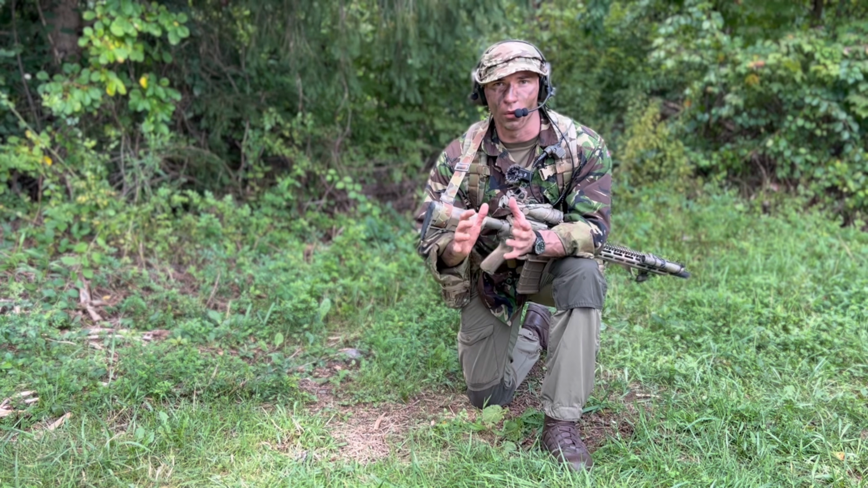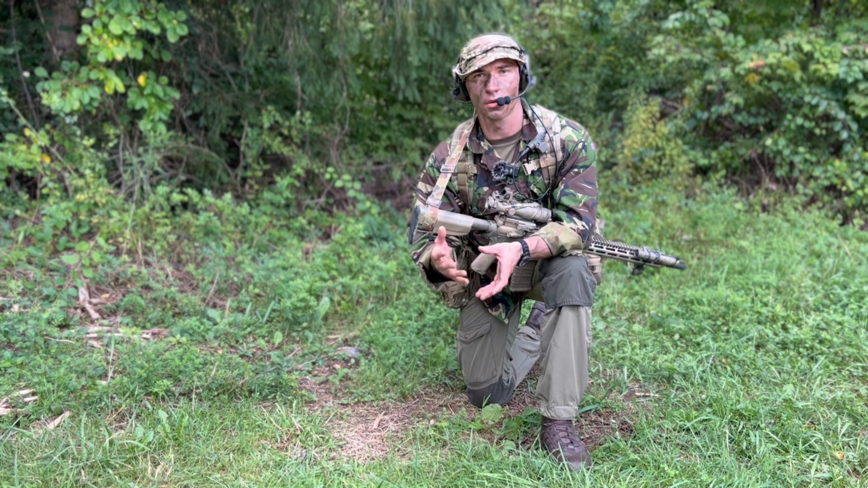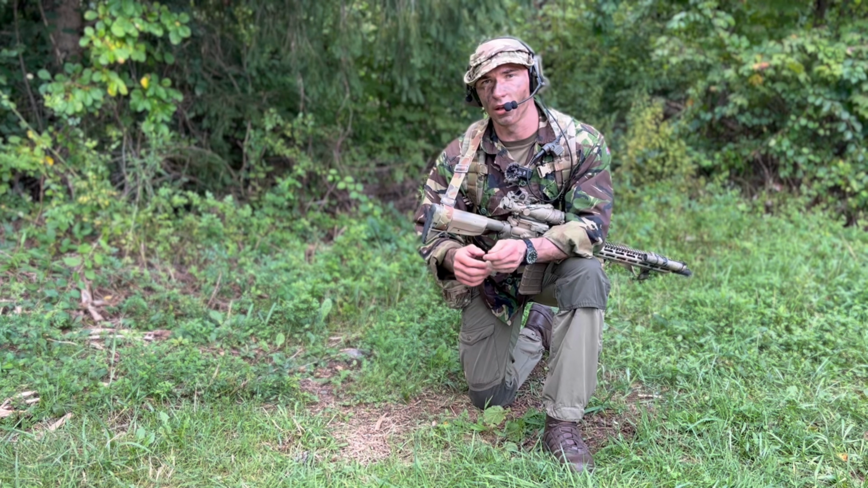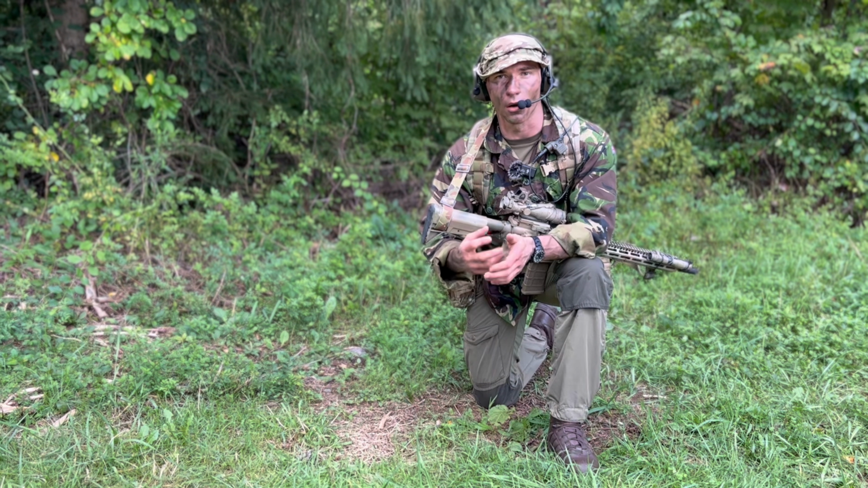And realistically, this is how drones are going to be used. So remember, we're showing the contrast between casually patrolling and walking into an area and doing small things such as using the shade, the heat, and cover to mitigate that drone threat.